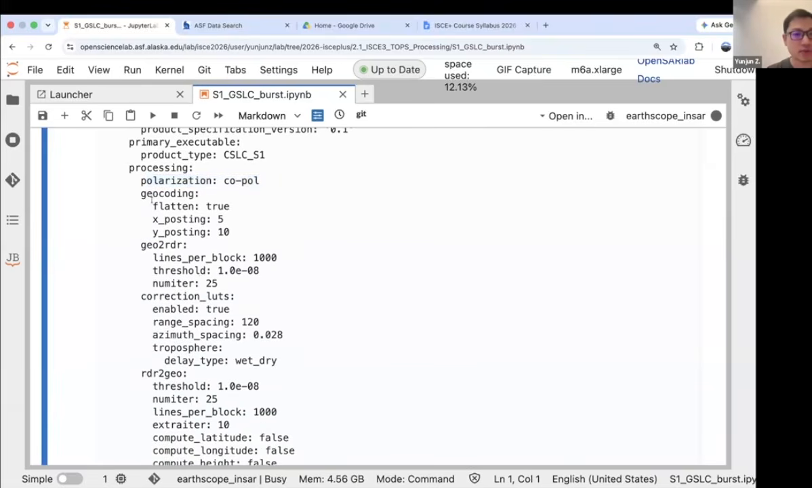And during the geocoding, we do the flattening phase compensation, or we remove the phase contributions from the Earth's curvature and also from the topography. And the output SLC is 5 meters in X or 5 meters in longitude and 10 meters in latitude directions.